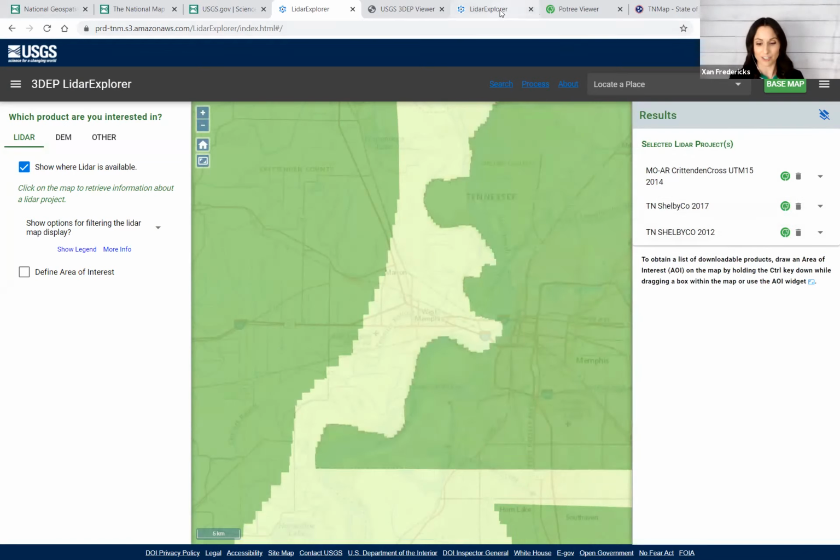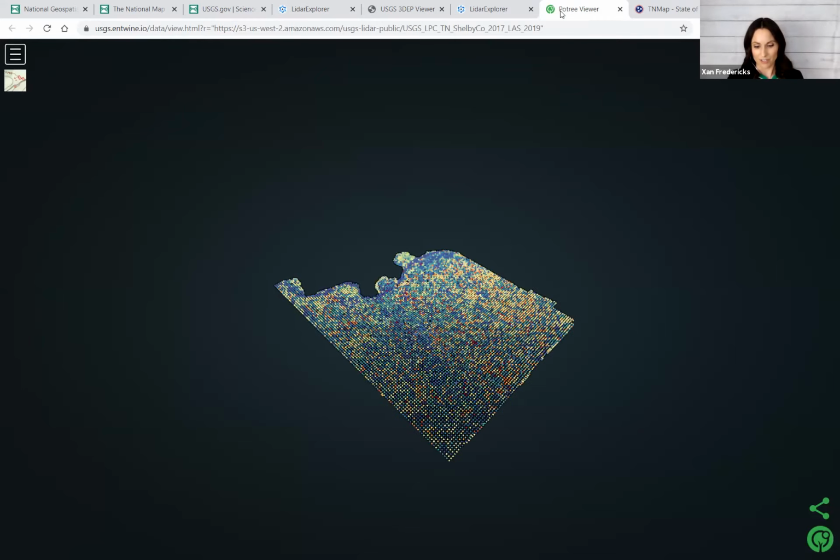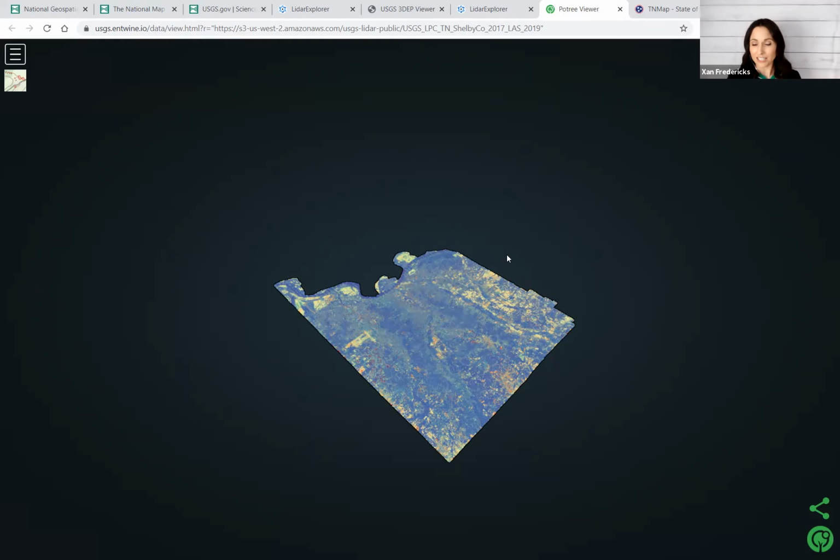Now, I was playing with this earlier, and it might look familiar to you. This opens a Potree viewer. And what it should show you if it loads is the 3D LiDAR point cloud. And this is what I used to get that last screen grab of the thank you slide. So it's going to take a little bit to load.